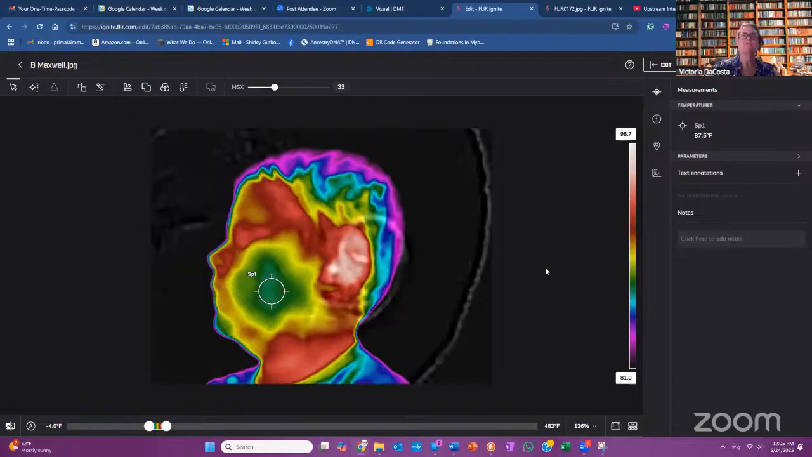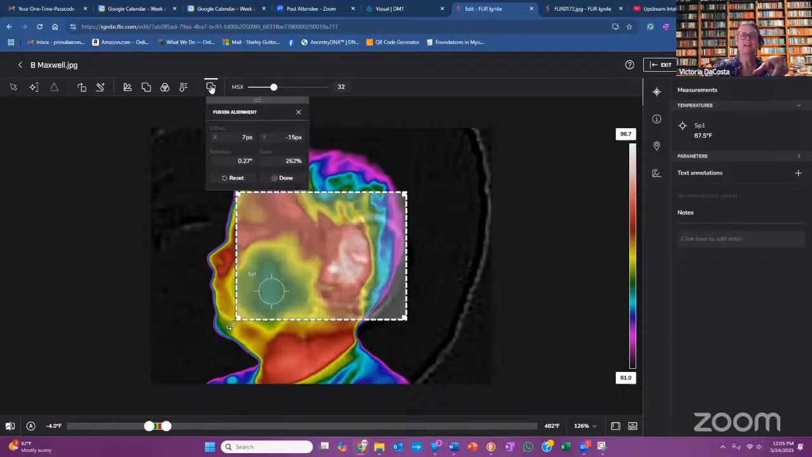Okay, so then you would take at the top where it says MSX and then just kind of go back, and that's going to define it. Grab the little square next to MSX and click on it. Next to it, to the far left. Yeah, right there, click on it. Now you're going to have a little box to work with.